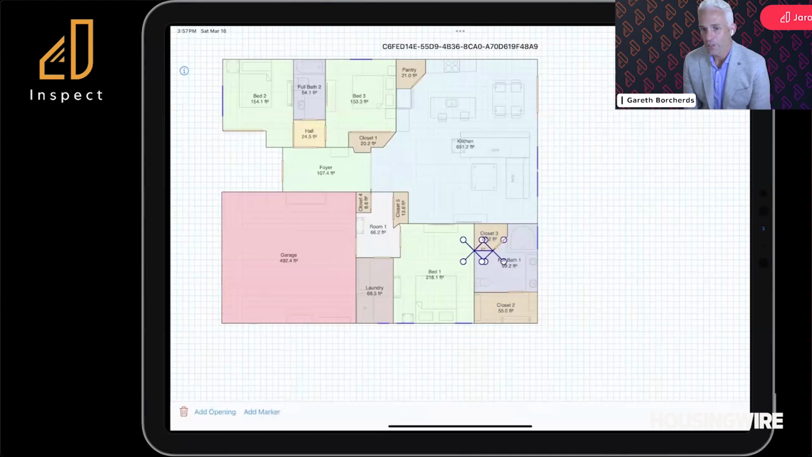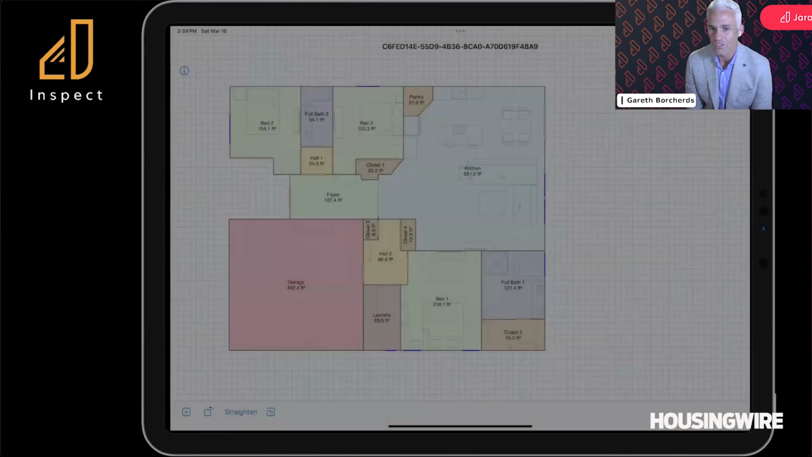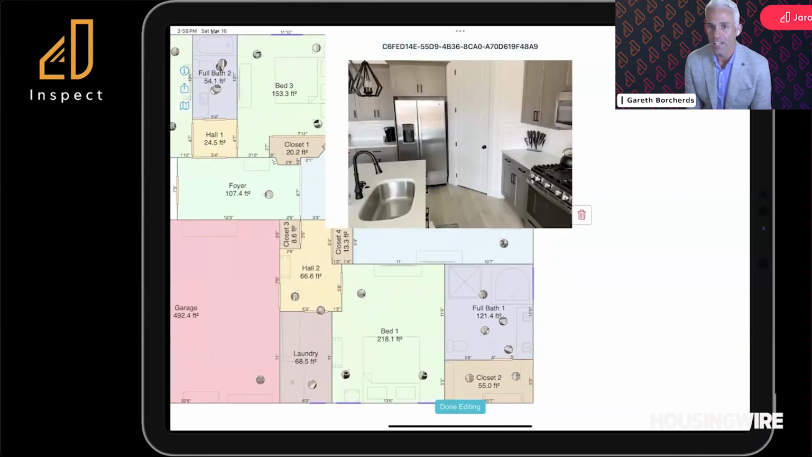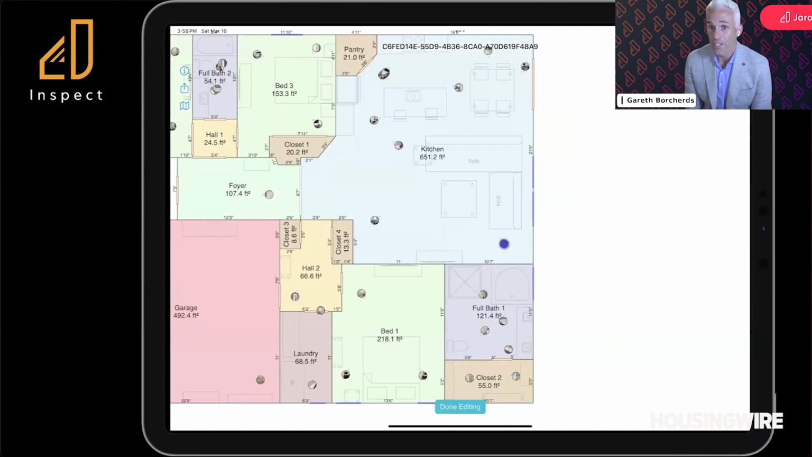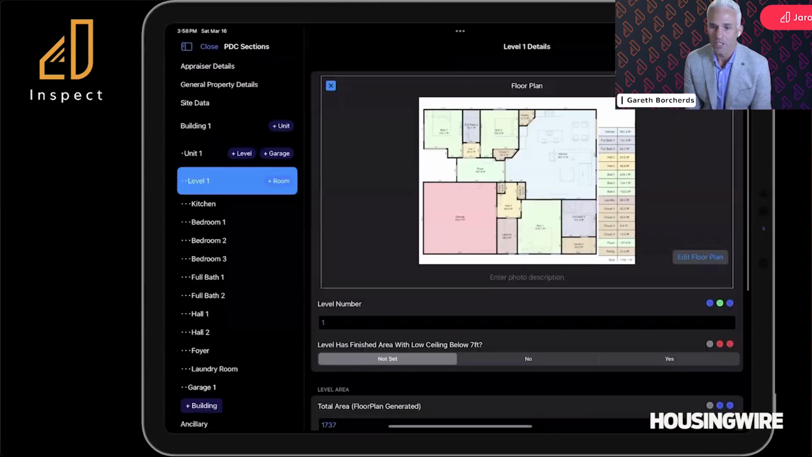I'm mainly doing some of this cleanup here for the way that the GSEs want the floor plans, but you can use our floor plans for other use cases. So this is the full floor plan with it being done. I can click on and view all the pictures in context of where they are in the room, which I think is a nice experience, especially from a QC standpoint.